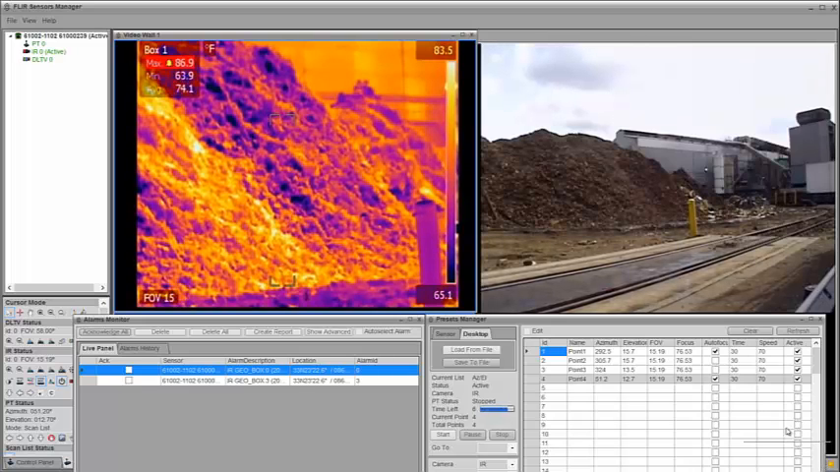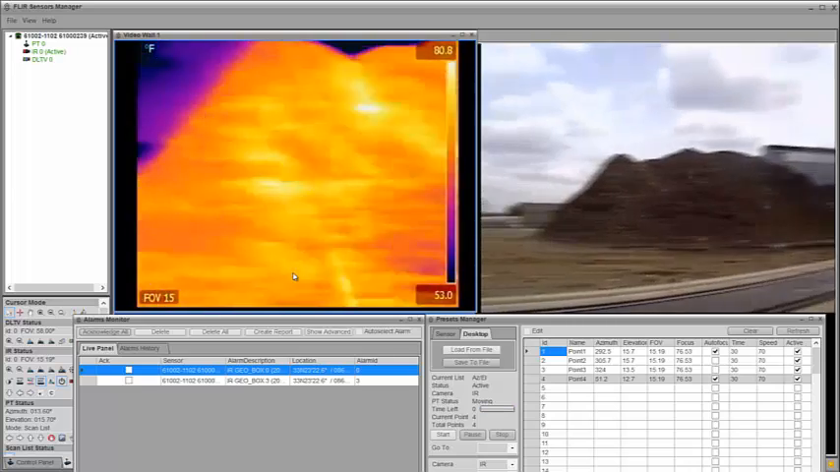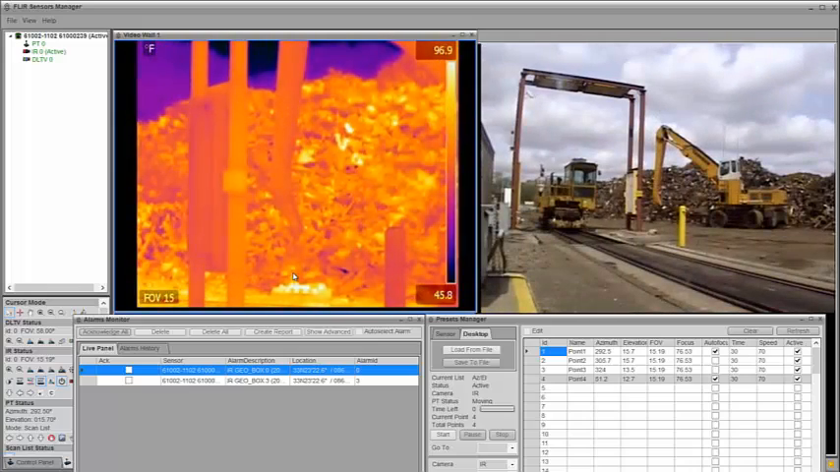One of the things you'll notice on this system as well is that in the visible light camera and the thermal, you have different fields of view. You can match those up, but typically what you want to find is a larger field of view, so as you look at the area, you can get a better perspective on what you're looking at. Once that's accomplished, you go all the way through and